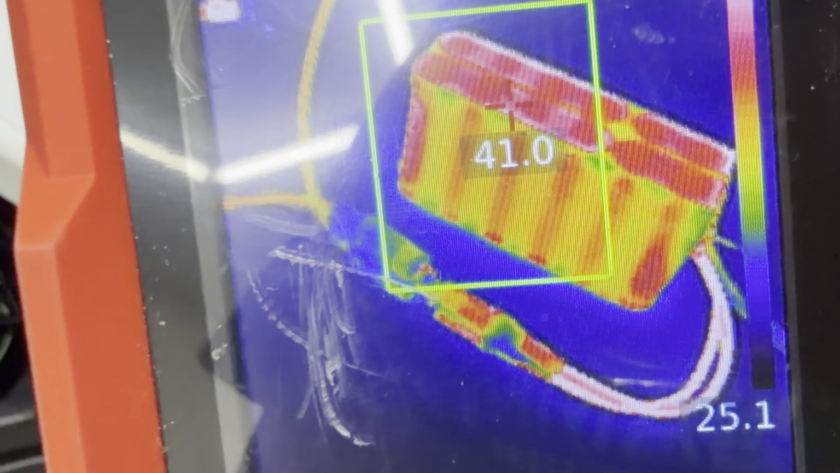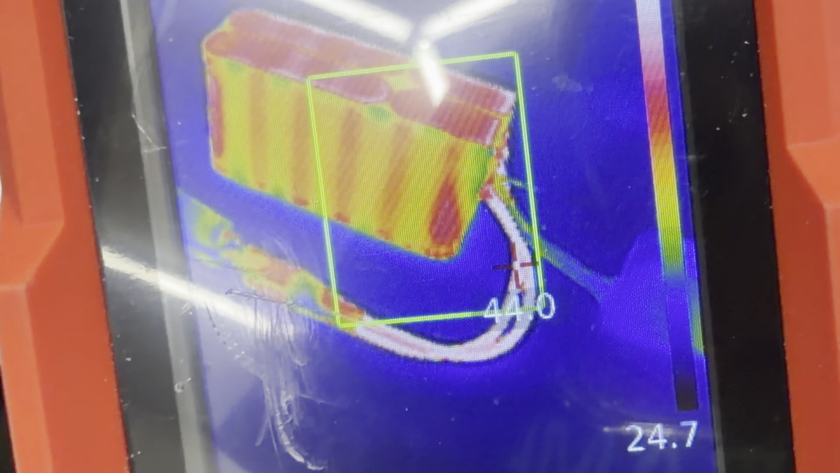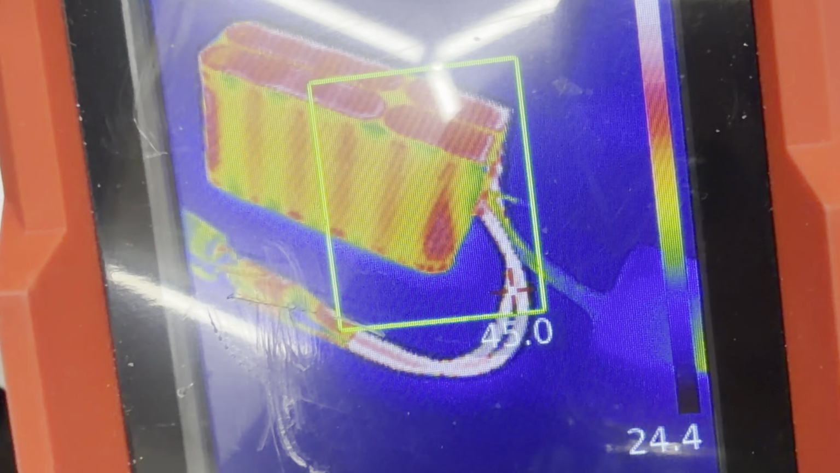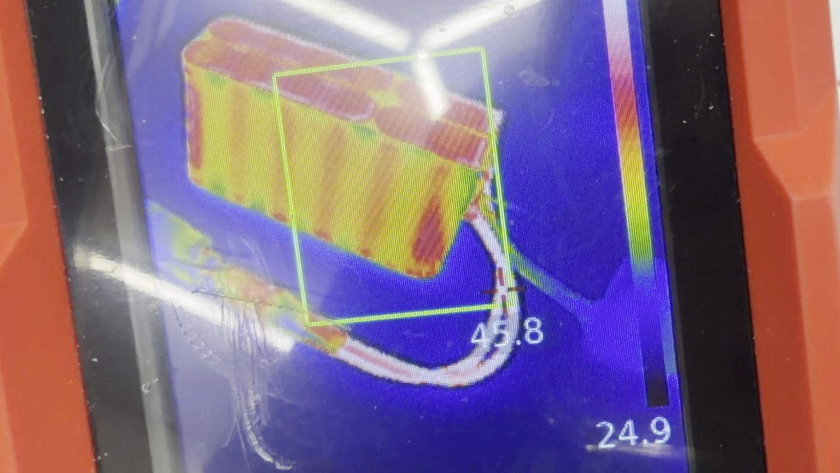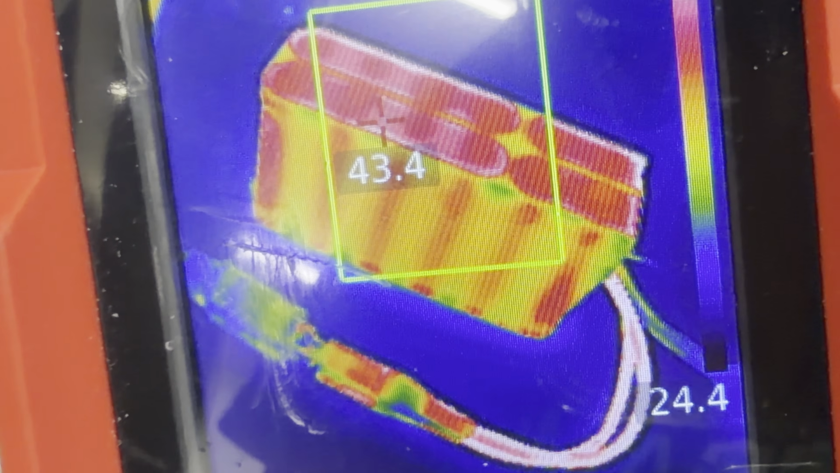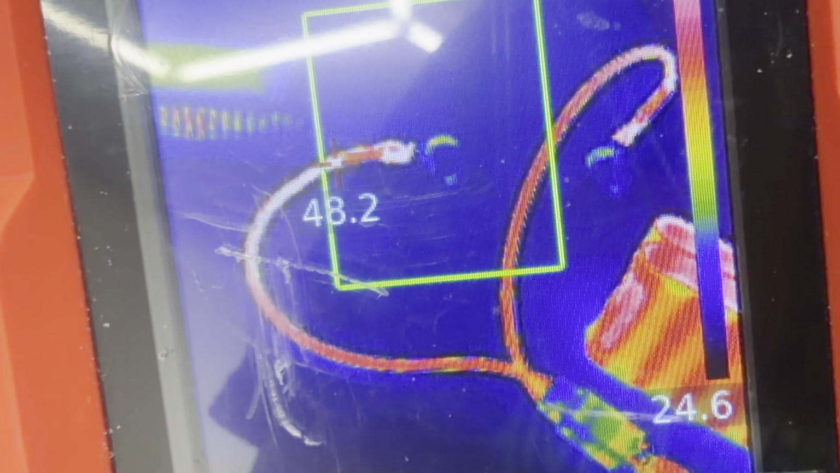Let's see how it's doing. Let's see if I can. There we go. Look at how cool this is. The wires are the hottest part, and it's 44, which is great. Remember, these wires are only 10 gauge, which they are not. If you notice, that's the hottest part. The pack is chilling out. The copper is 43. That's 0.2 copper. Wires are getting warmer.